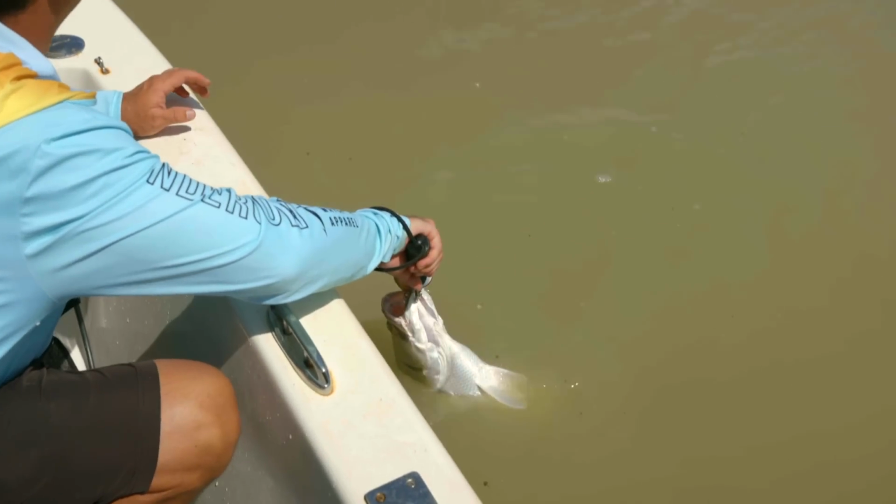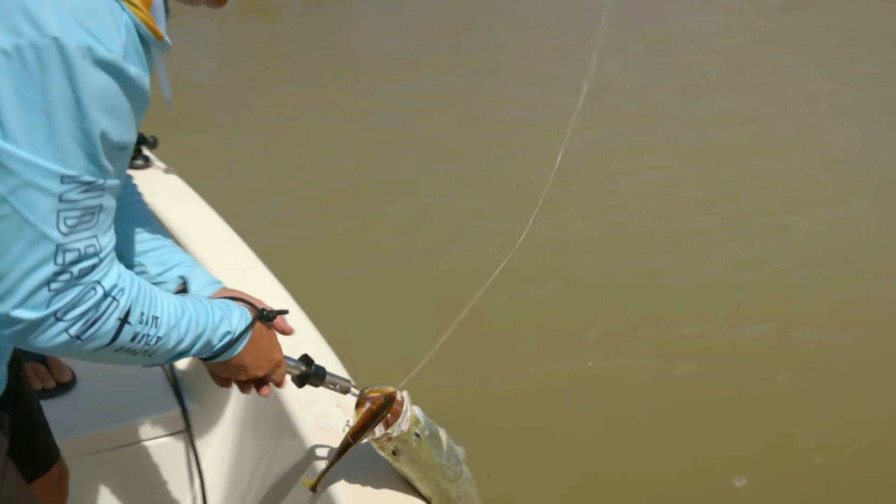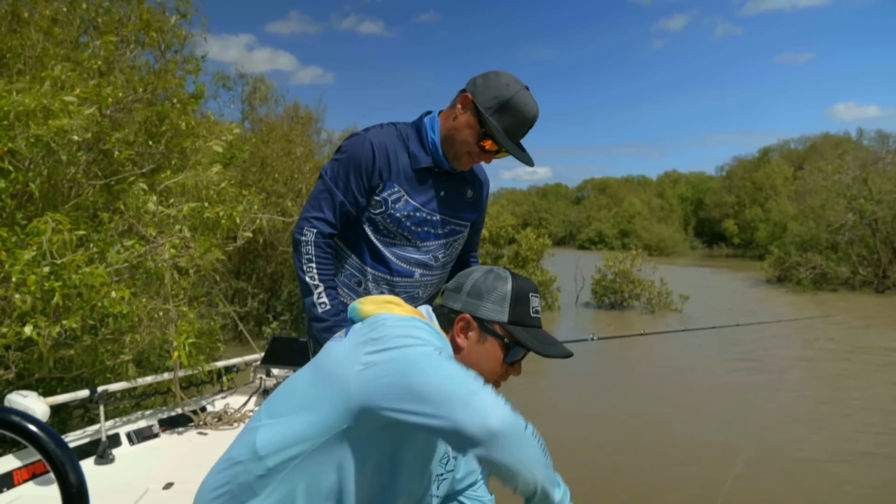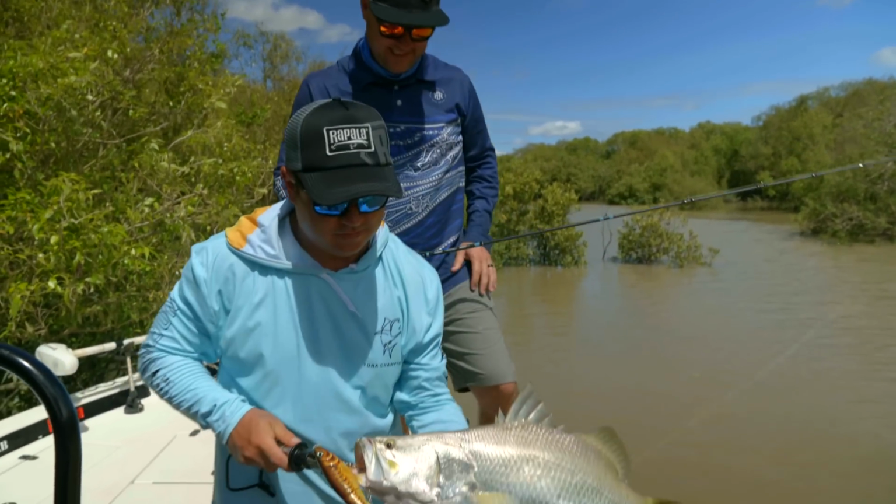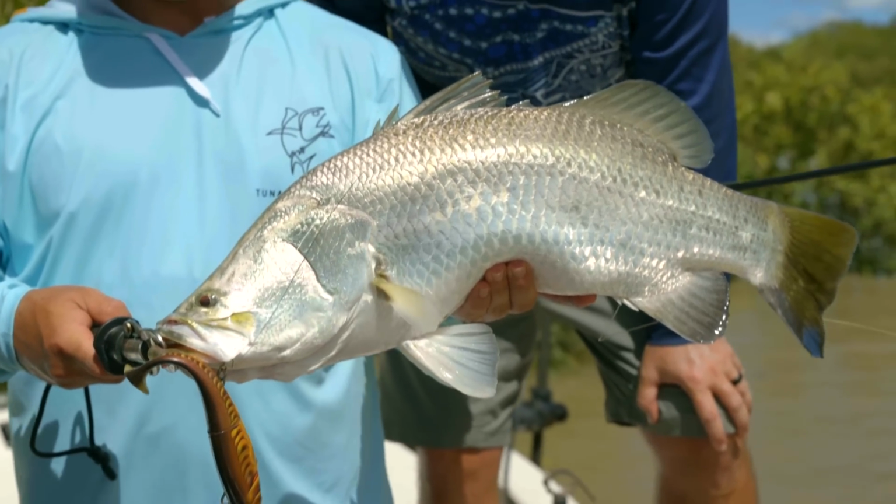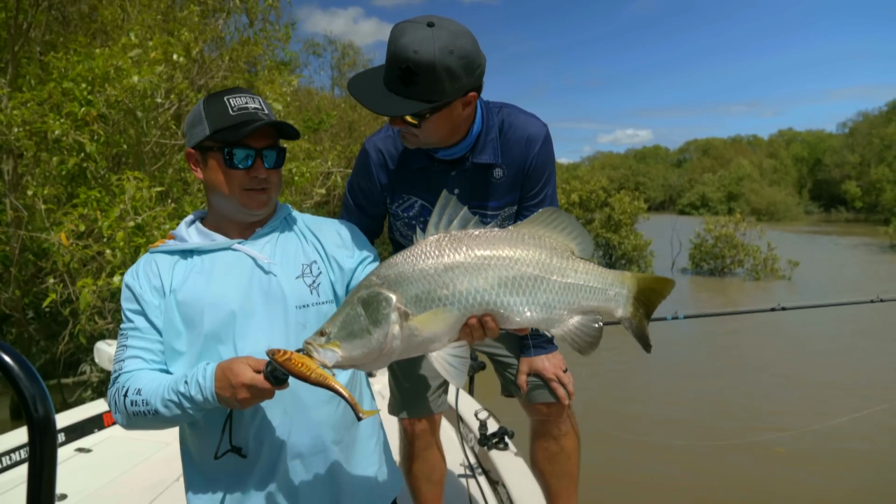Oh, there's barra boofing up there. Oh, this is ridiculous, mate. Just ridiculous. Look at that fish. They are so chunky. Fat as. You reckon it's a full moon fatness? 100%, mate. Look at it. Look at how they've been feeding last night, and I mean, just look at the condition on them.